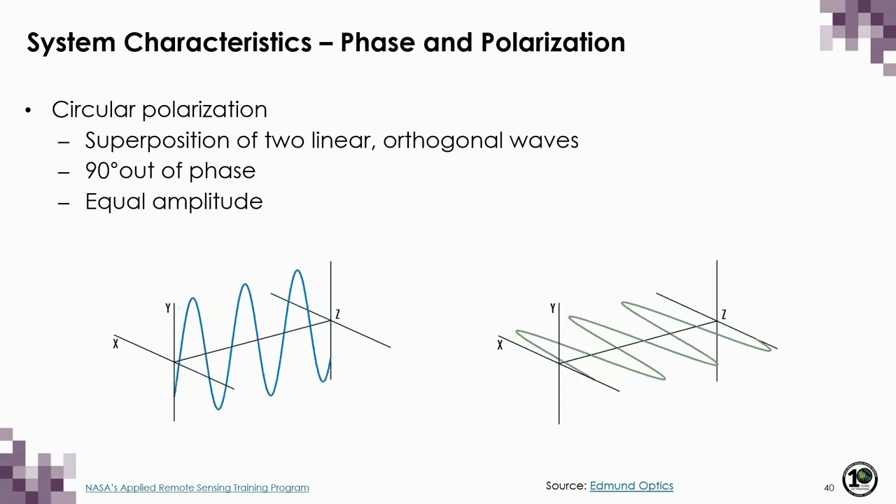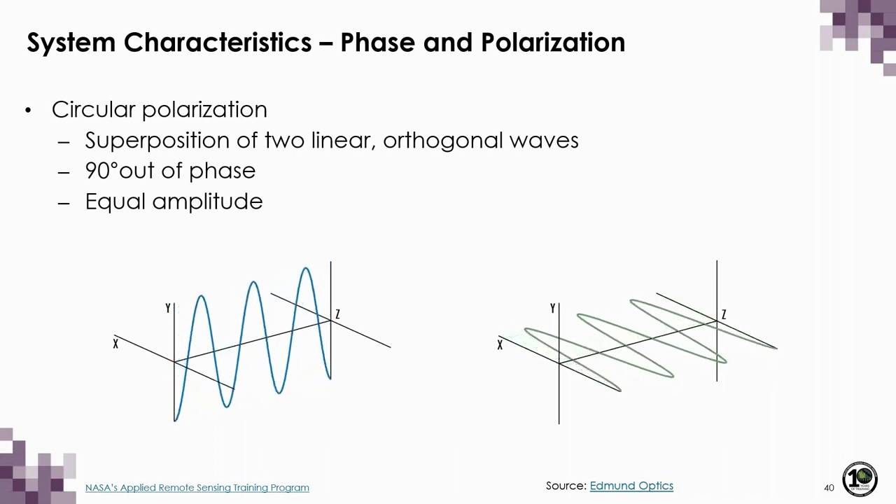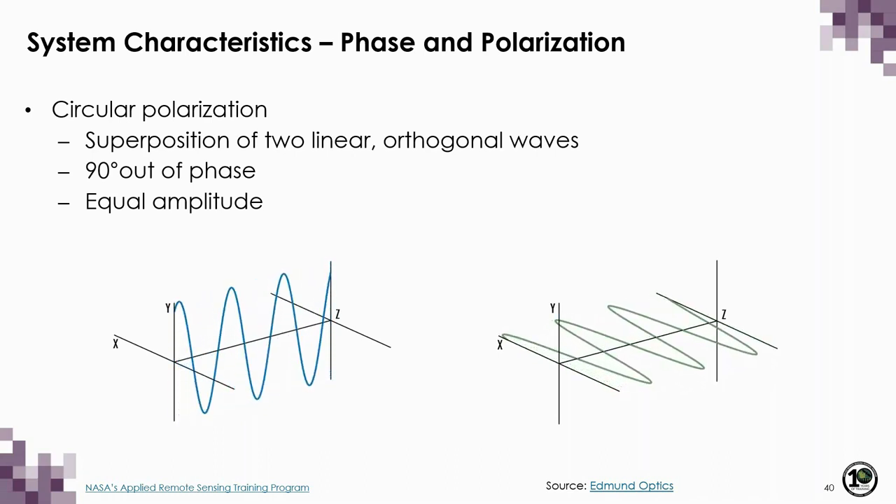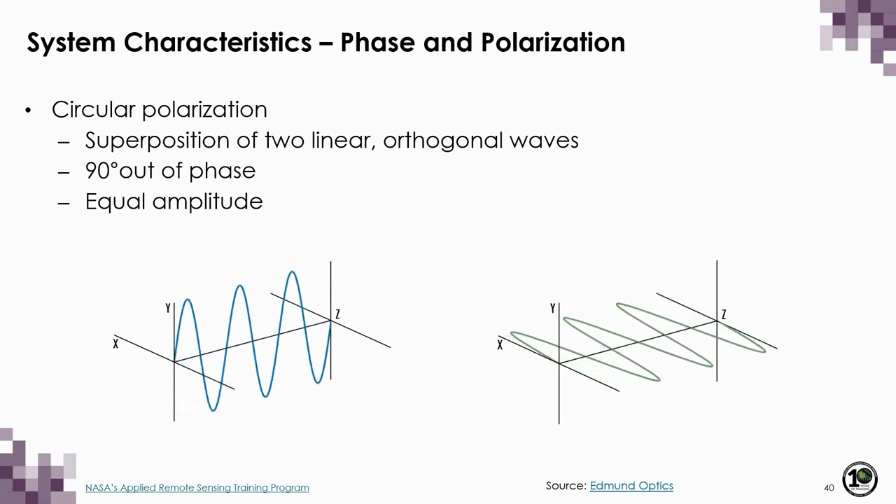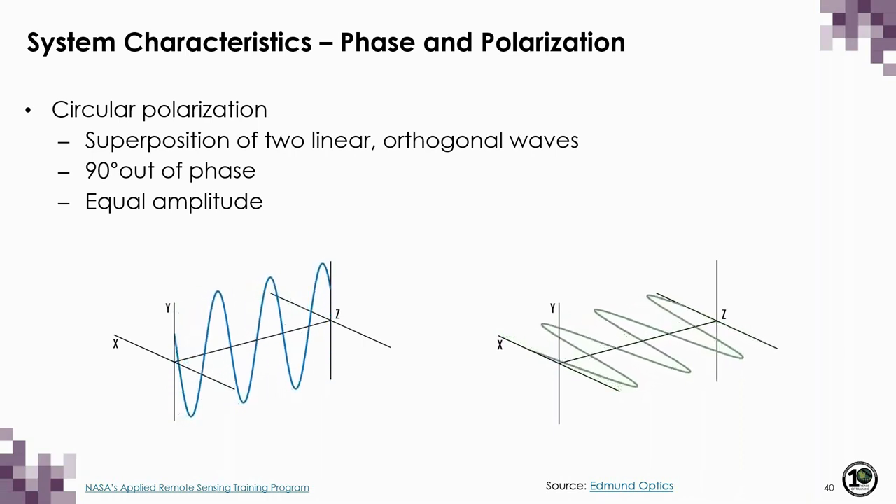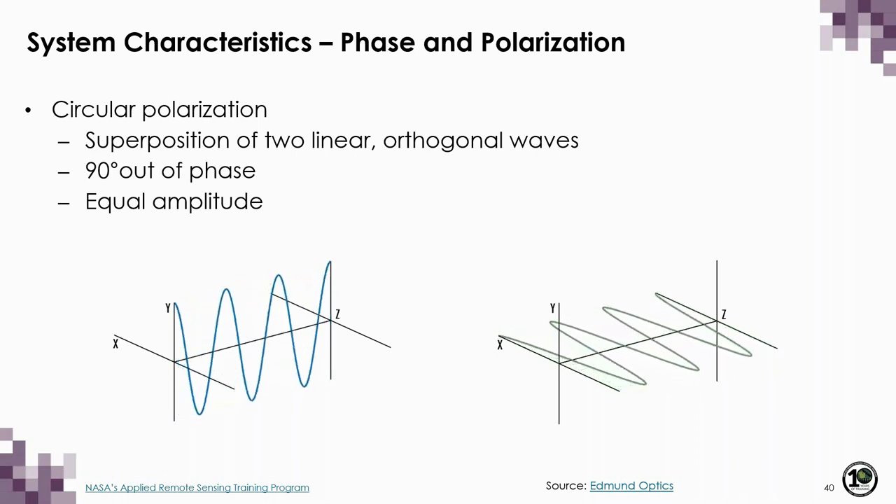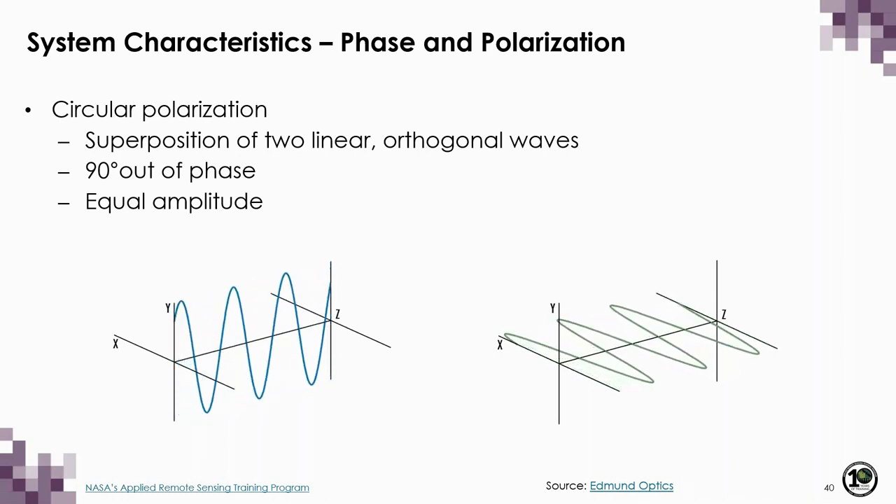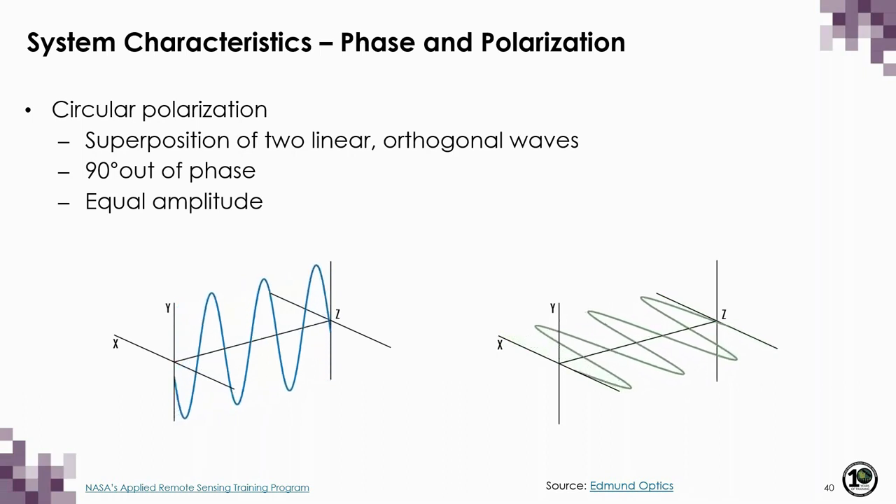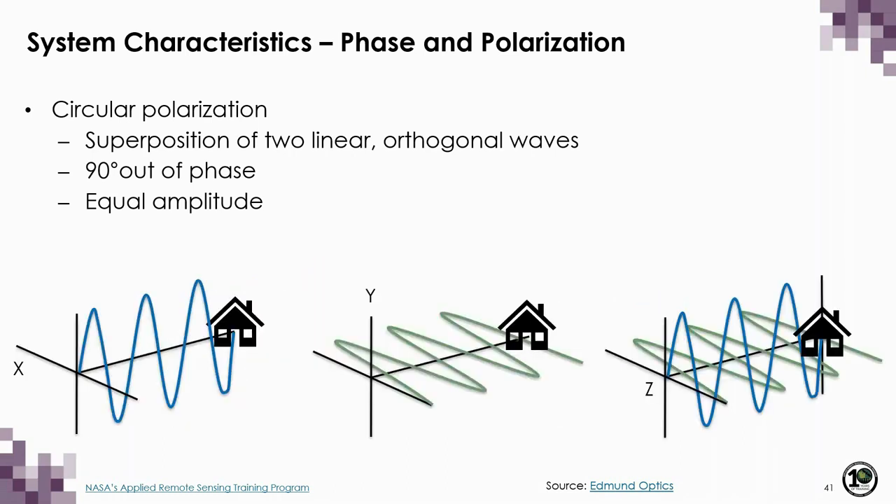Now, in this example, what I'm showing you is a linear vertical polarized wave in blue. And we know that the shape traced by the tip of that electric field vector will just be a vertical line. We also have a linear horizontal wave on the right-hand side shown in green, and we know that the shape traced by the tip of that electric field vector will just be a horizontal line. Now, both waves have equal amplitudes, and they are 90 degrees out of phase. So to get circular polarization, we're just going to superimpose them or make them occupy the same space at the same time. But how does this make a circular shape when we project this onto a plane?